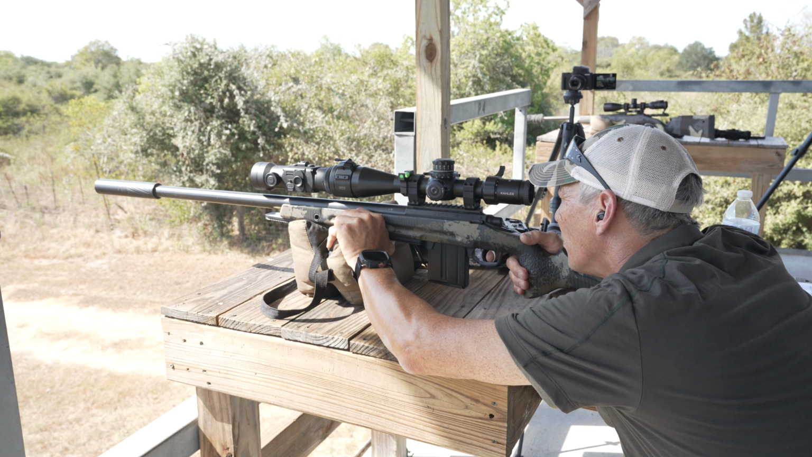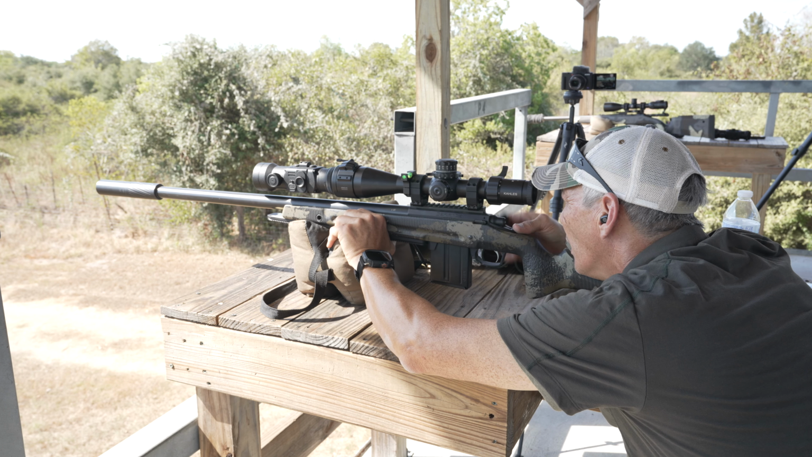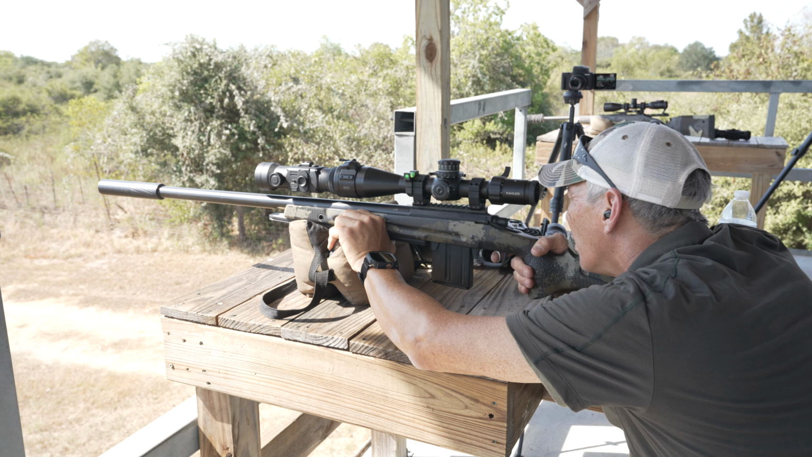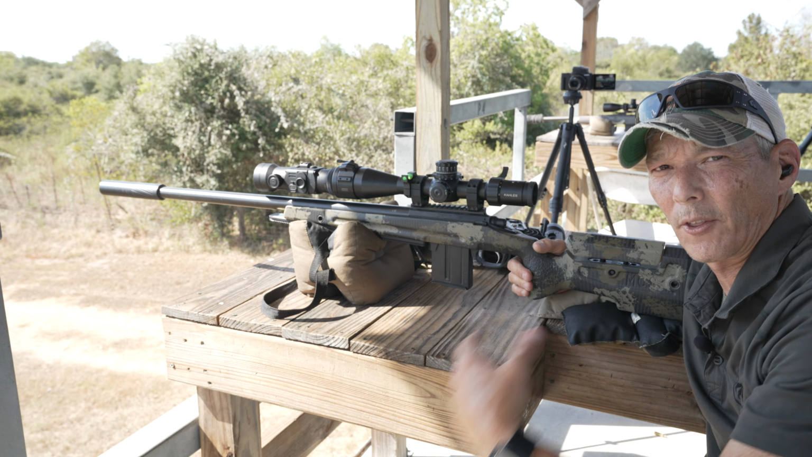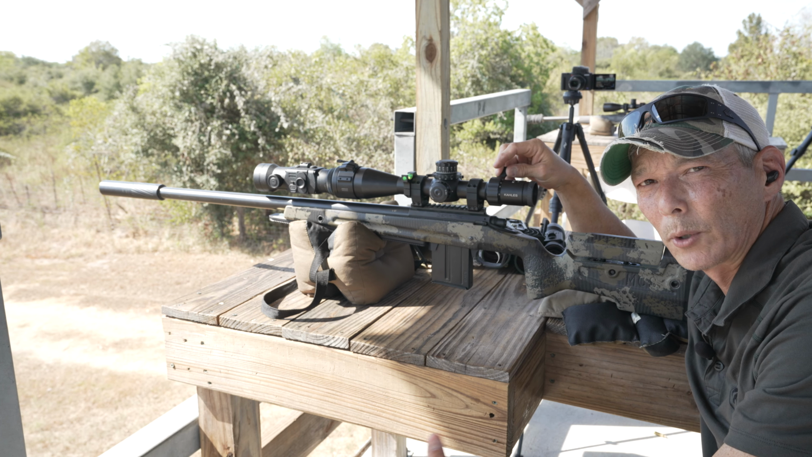Elevation was good. Off right edge. Okay, I'm holding left edge at this point. Impact. Should be it. So, guys, it took 3 shots to get on 1,000 yards shooting a 6GT with a clip on, and I was able to do it pretty easily.